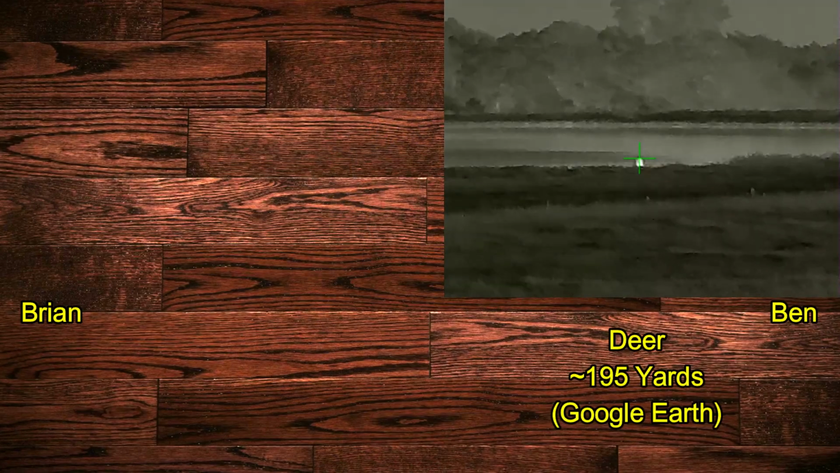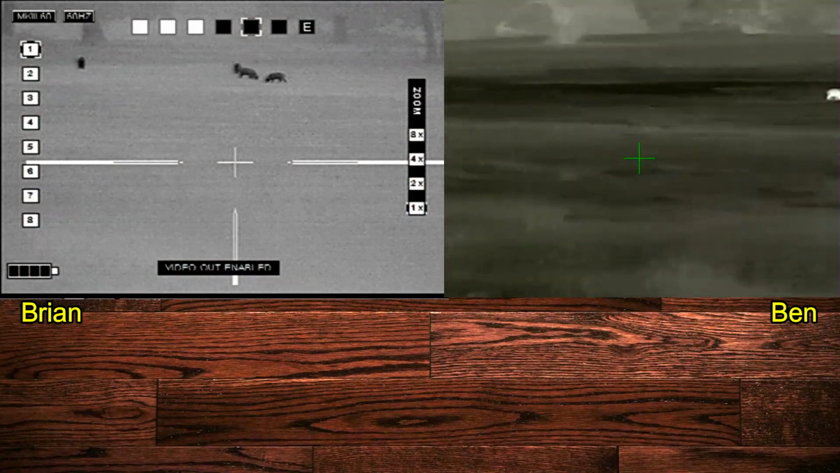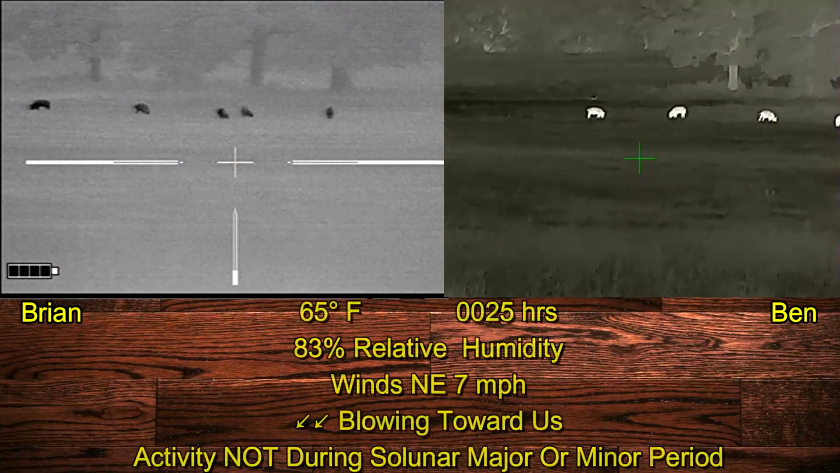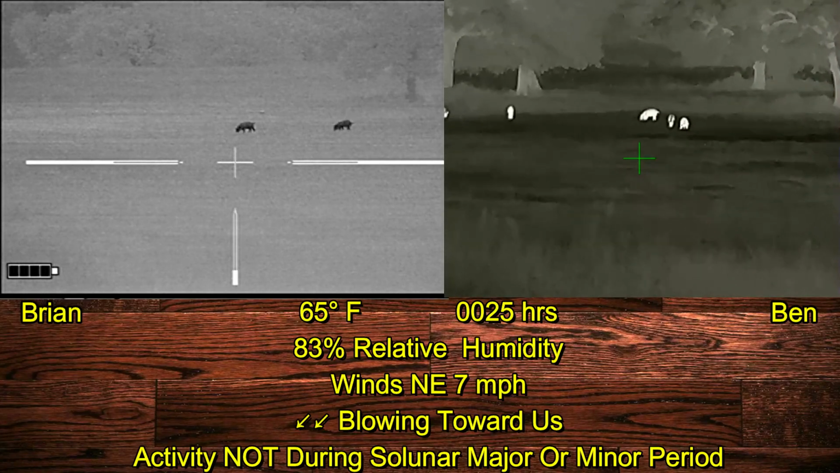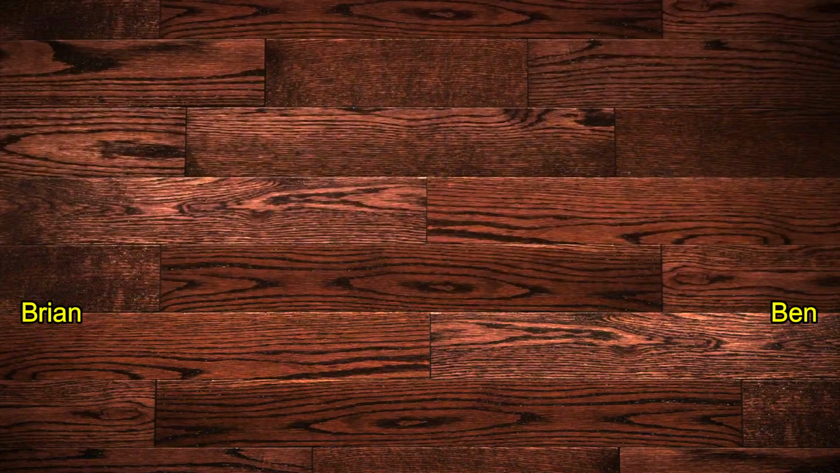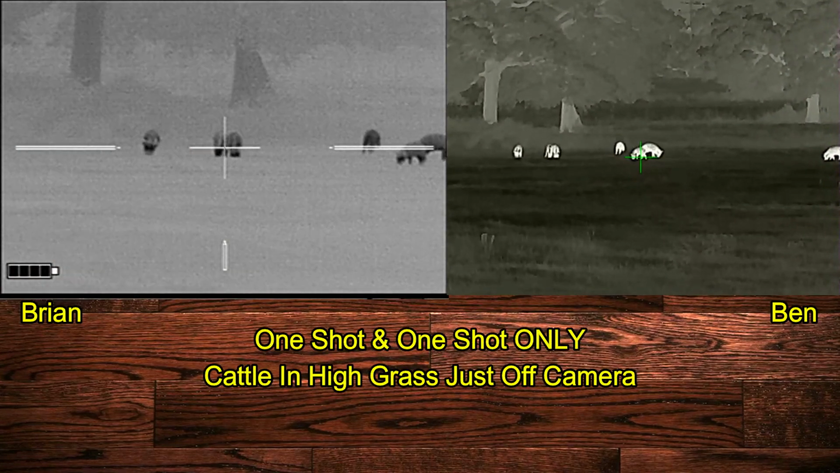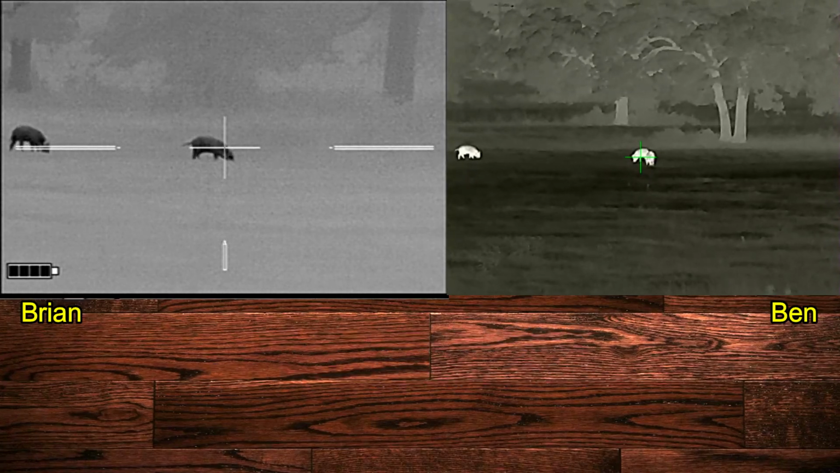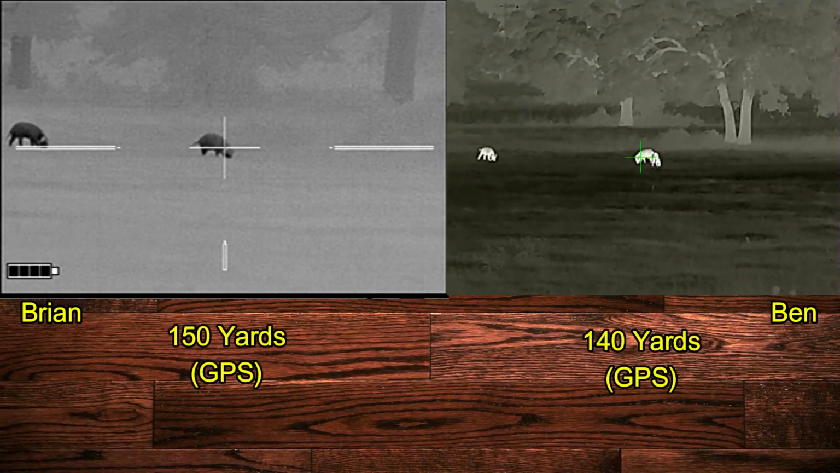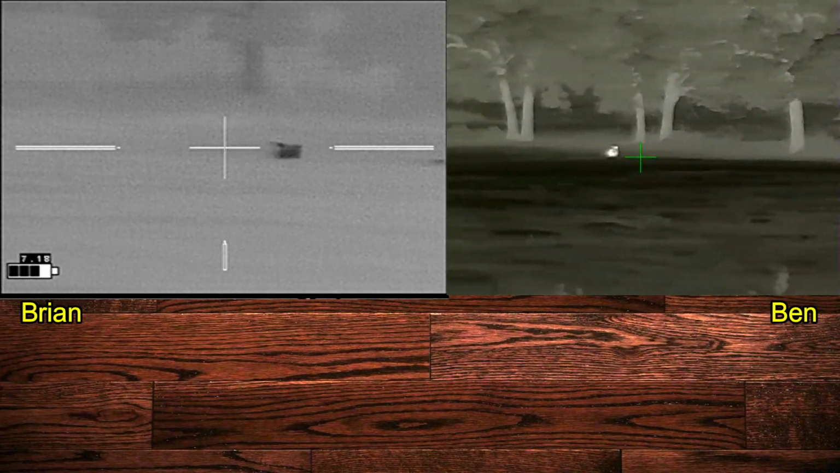Moving on to the next property, Ben's looking at some deer out there at almost 200 yards with his Super Hogster. Now he's panned over to the hogs, and I'm looking at the hogs as well. The wind is in our favor, which is great. There's a bright security light illuminating part of the pasture, so we're in the shadow of a tree. Okay. We've got cattle off in the high grass just off to the right, so this is a one-shot only type situation. 3. Alright, here we go. 2, 1. 2 shots, 2 hits, and 2 hogs go down.